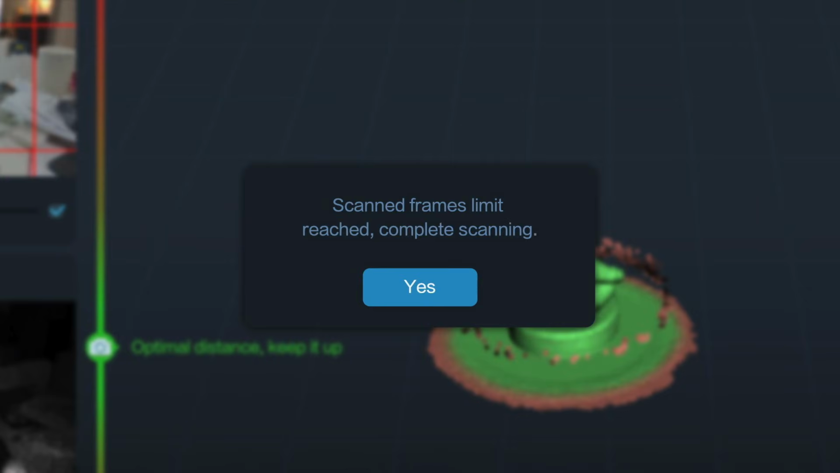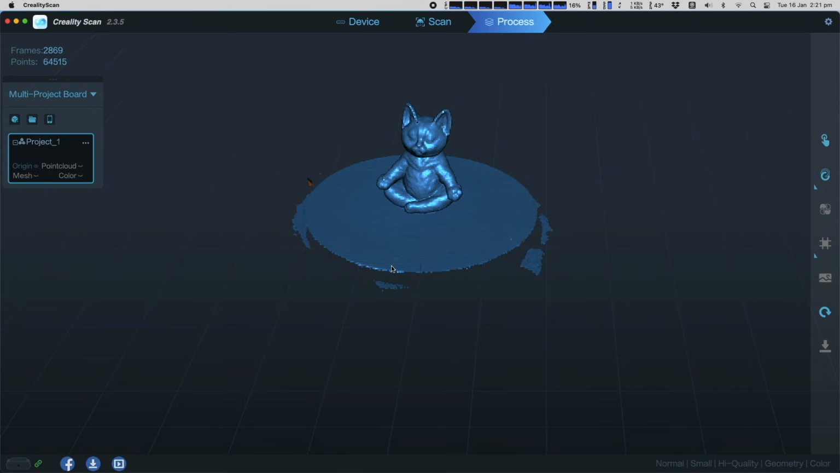I find that I can get around 3,000 frames before the message appears. Don't worry if you haven't completed your scan. There is the option to scan an object in multiple parts, then join them together, which we'll cover later. Once the scan is complete, you can view the results here.